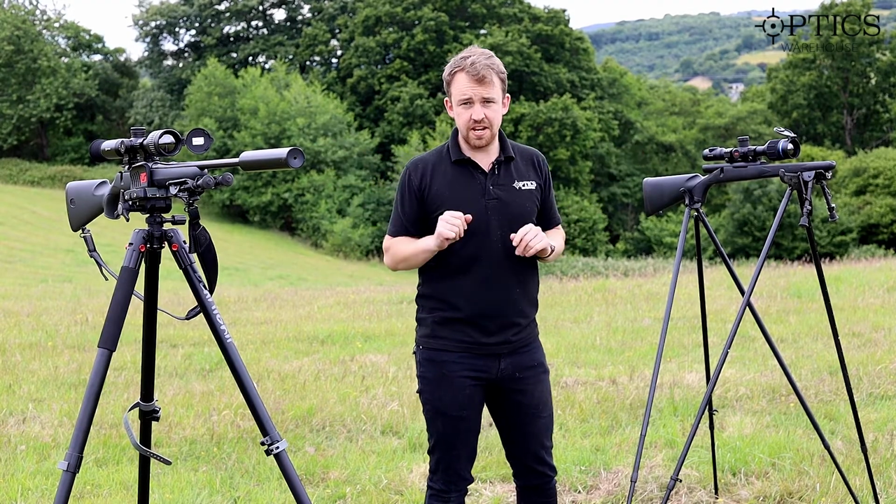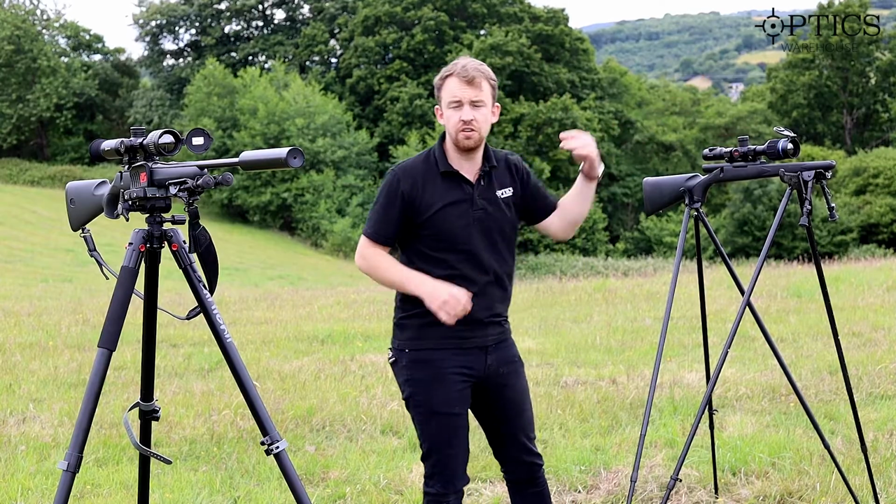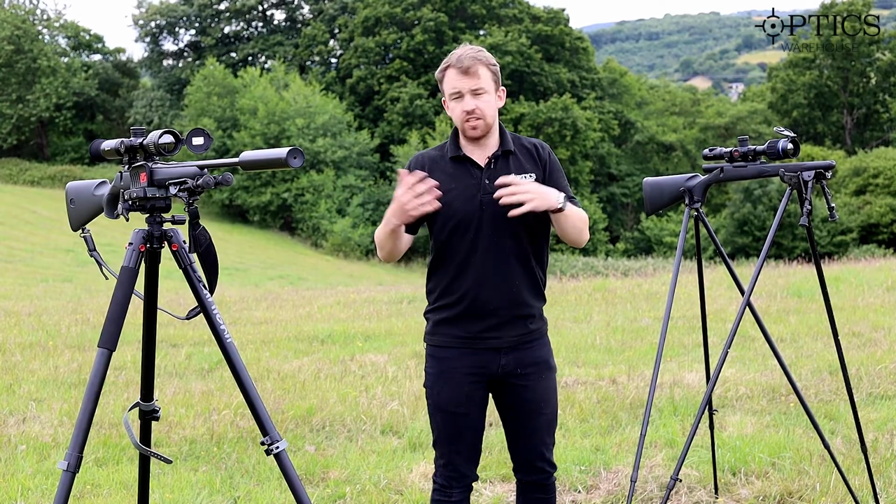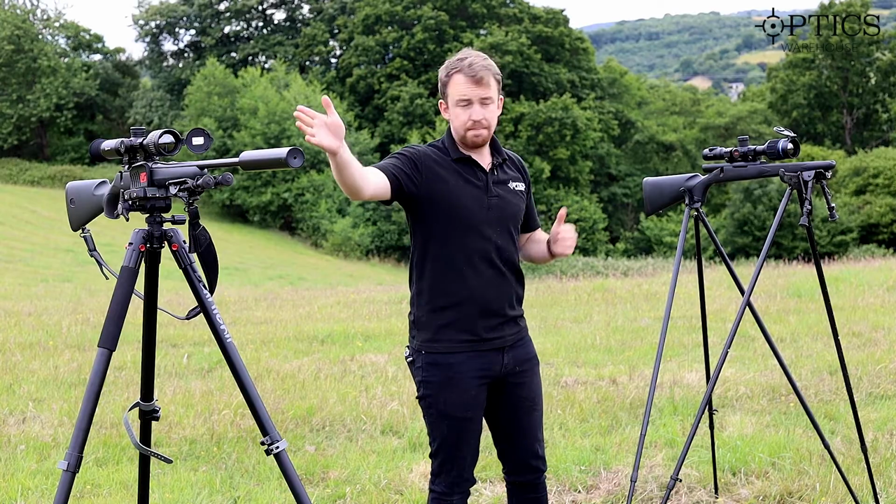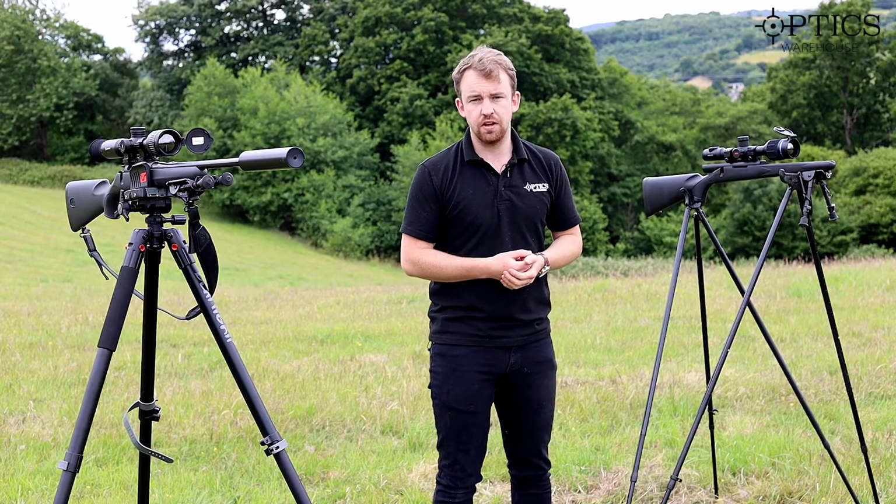Both of them, obviously the menus are operated through the side button, what would normally be your side focus or your illumination on a standard day scope. So again, nice and easy to access. Both of them have a front adjustable objective rather than a side focus itself.